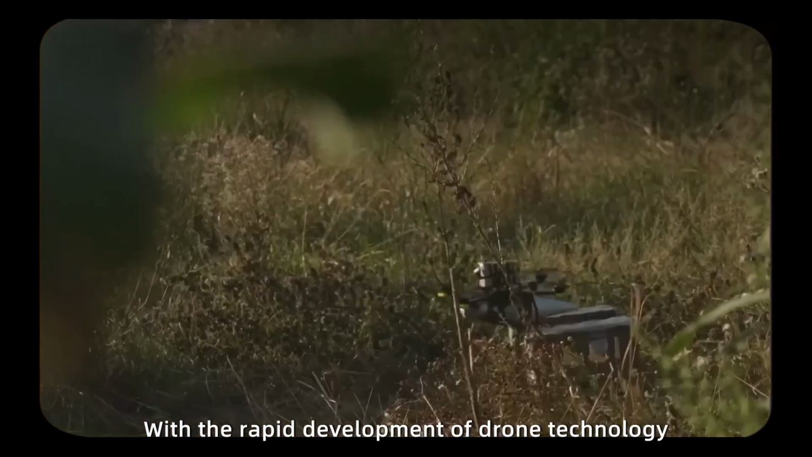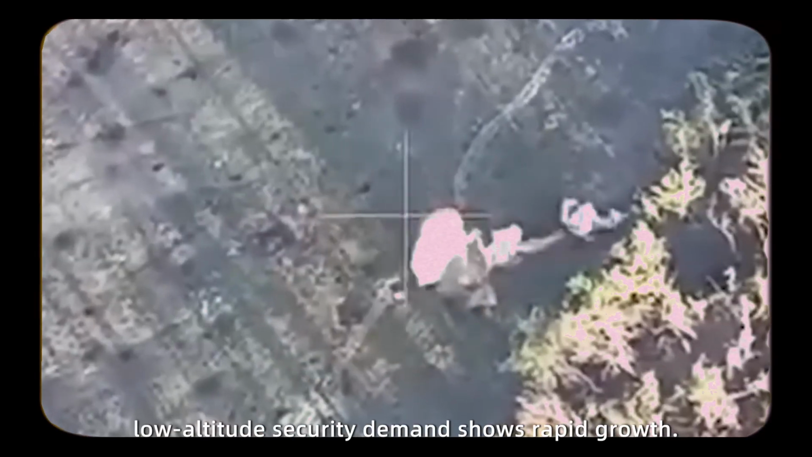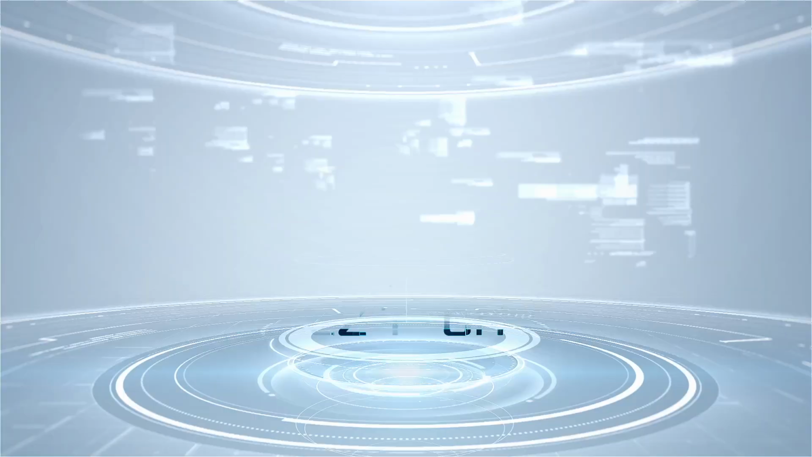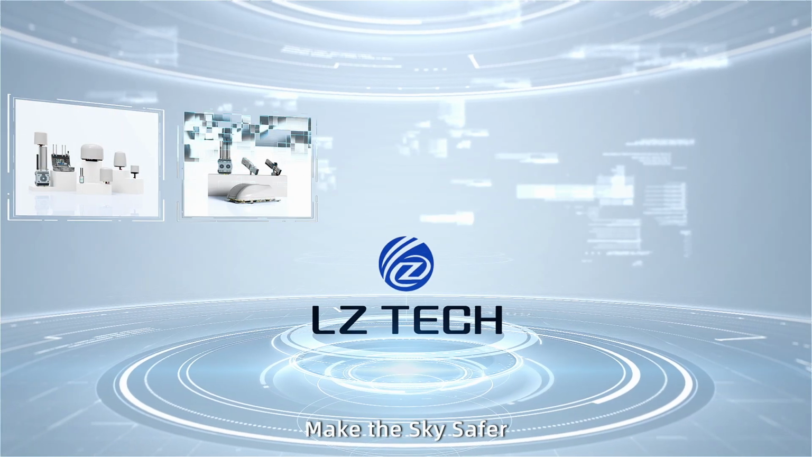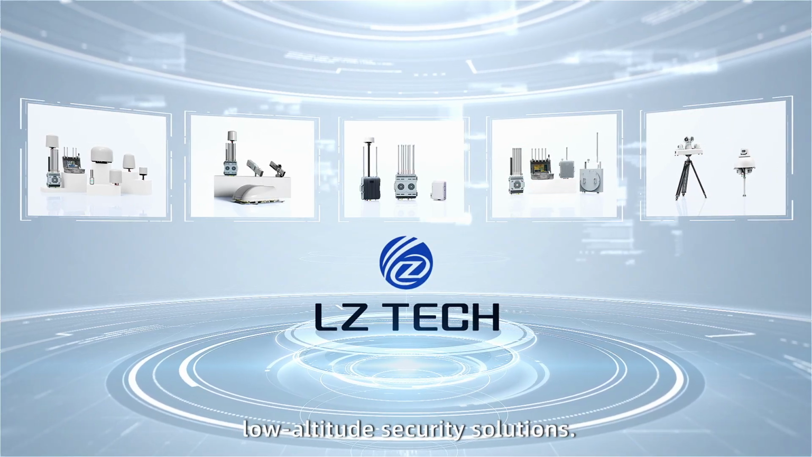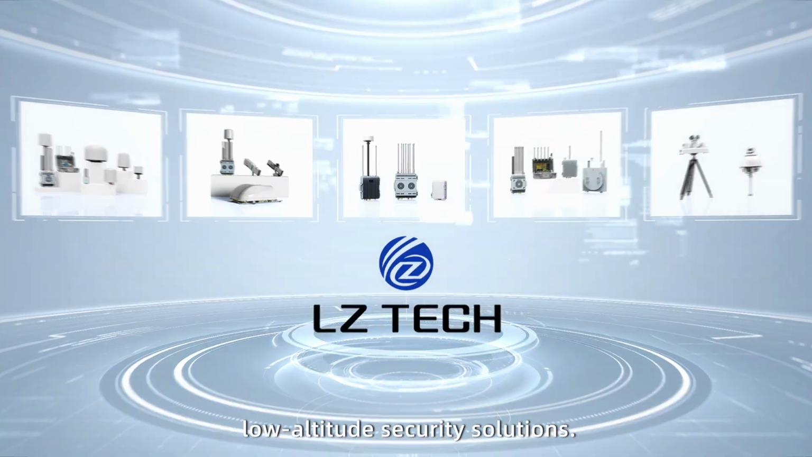With the rapid development of drone technology, low-altitude security demand shows rapid growth. Make the sky safer. LZ Tech is committed to creating comprehensive, low-altitude security solutions.